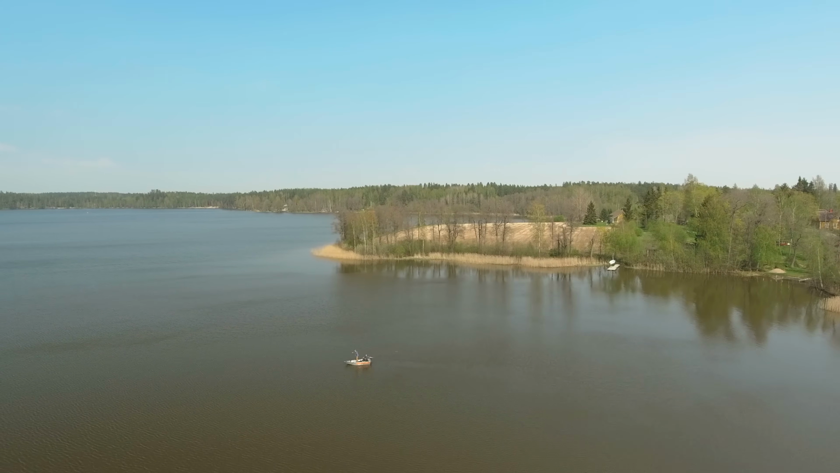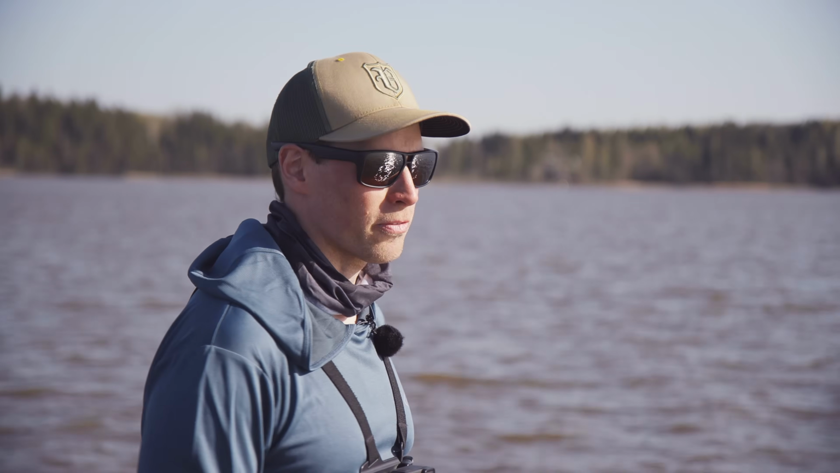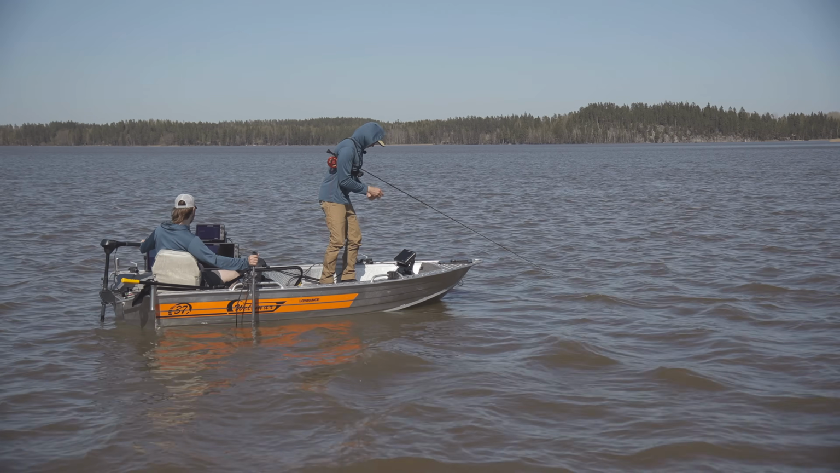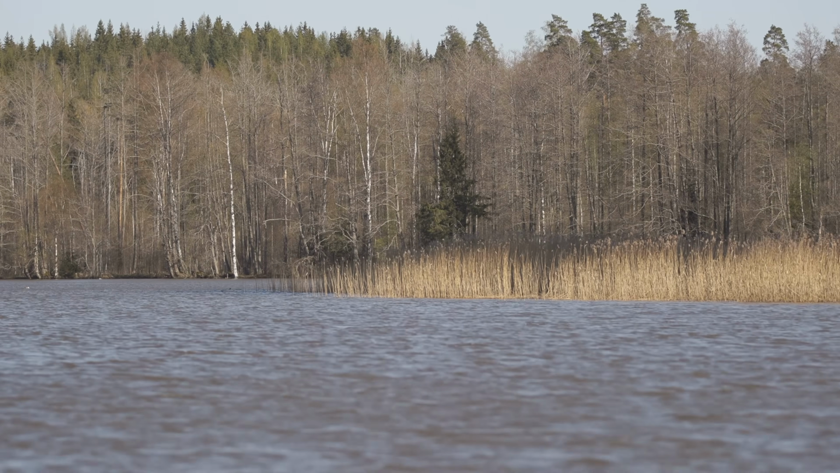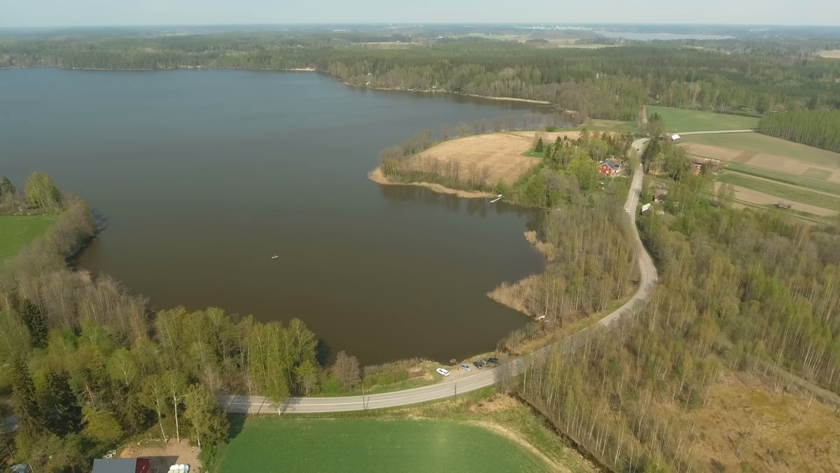I'm always fascinated with new things, and of course this opens up new ways of fishing, especially with the fly. In this kind of water, if I would be here blind casting, it would be quite desperate, I would say. And with these it opens up new ways to fish and of course learn more things about the life underneath the surface.